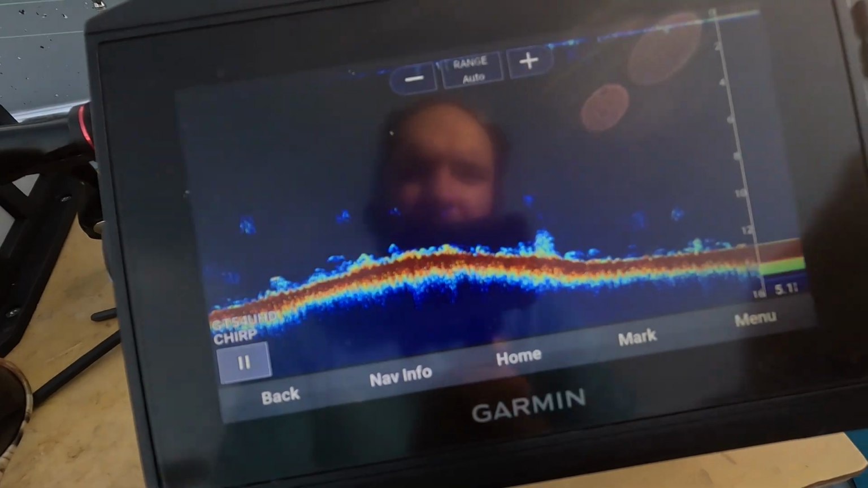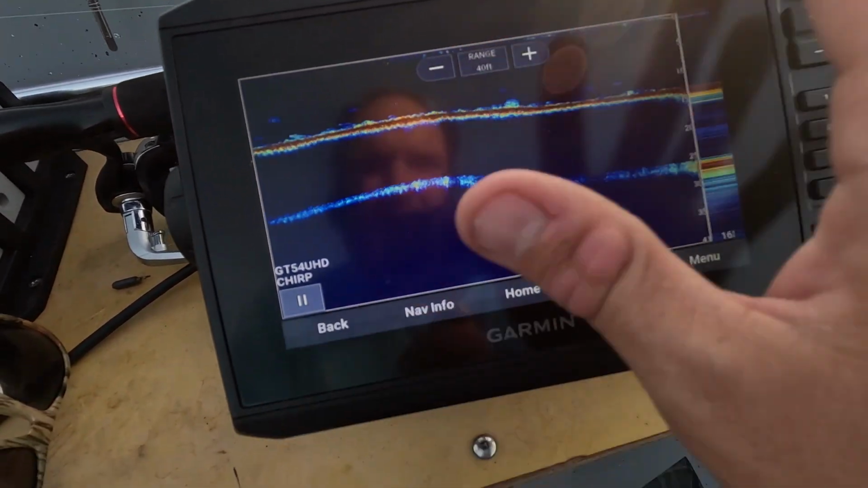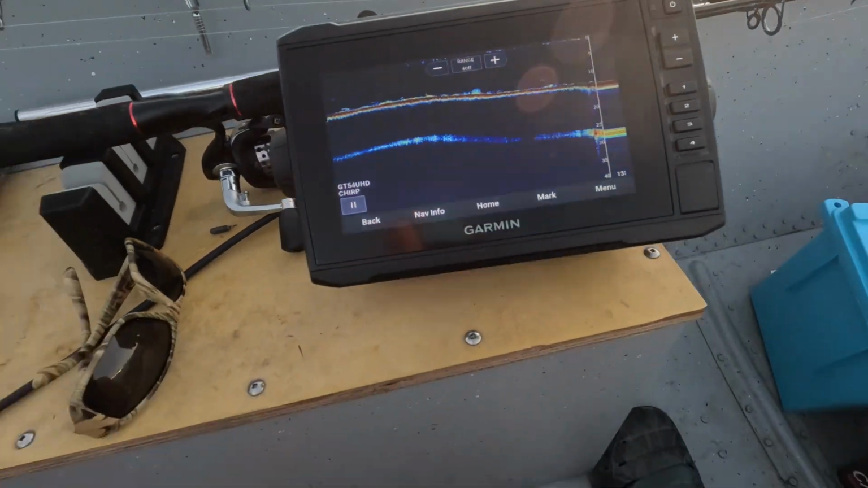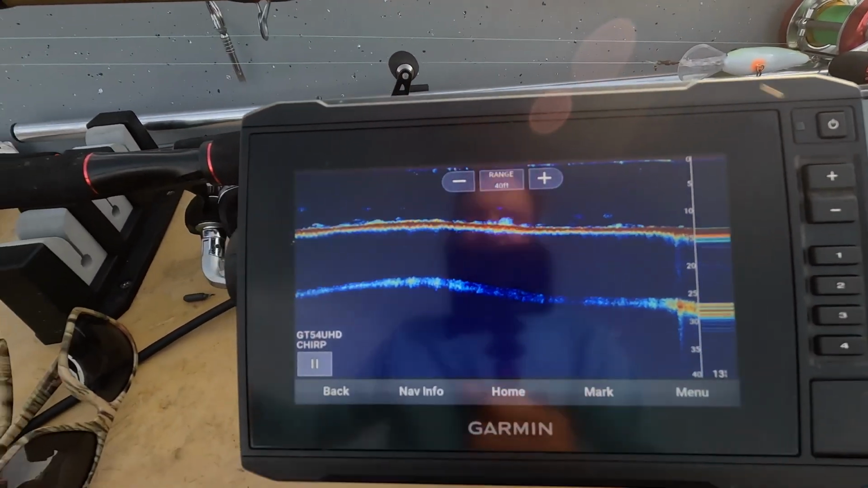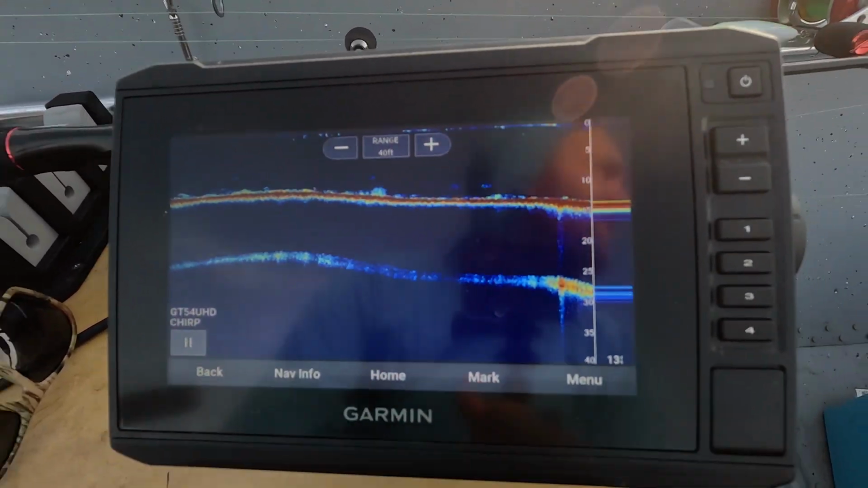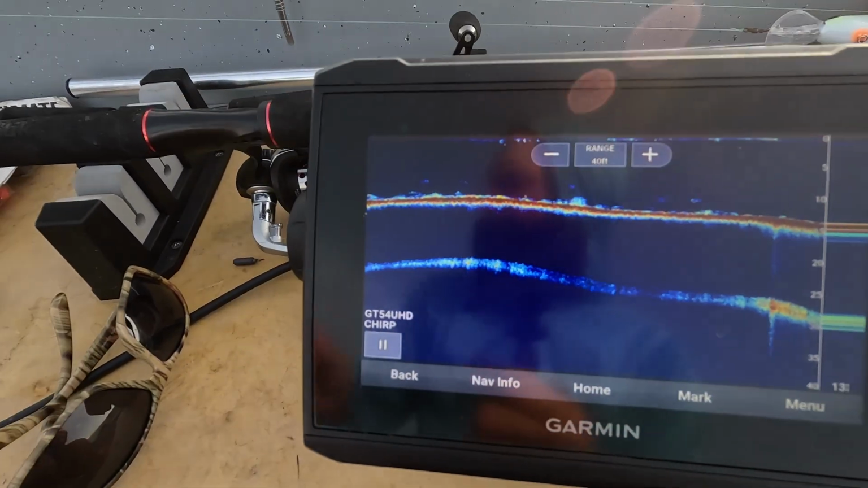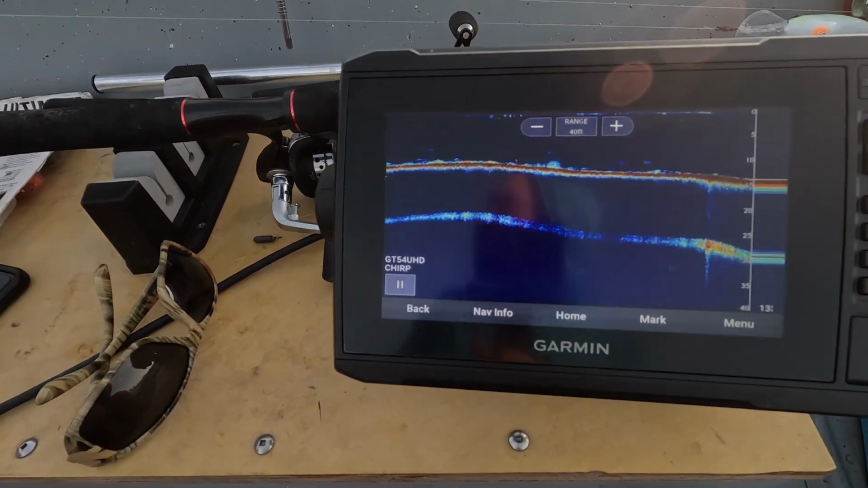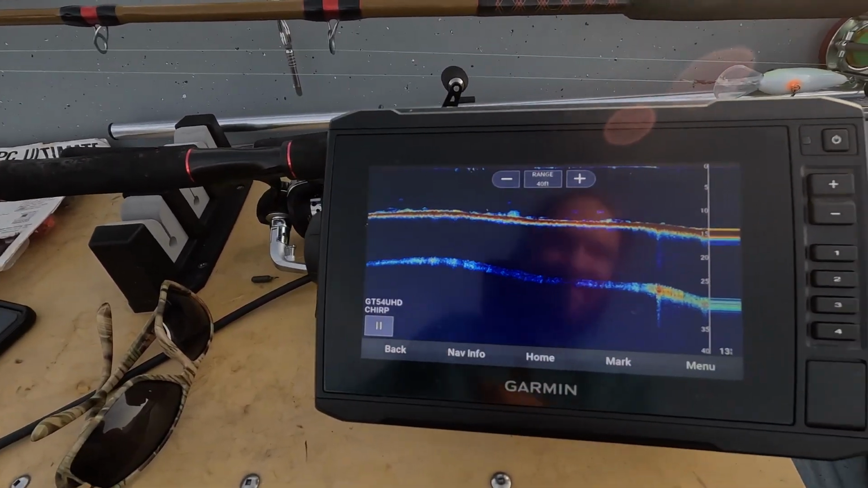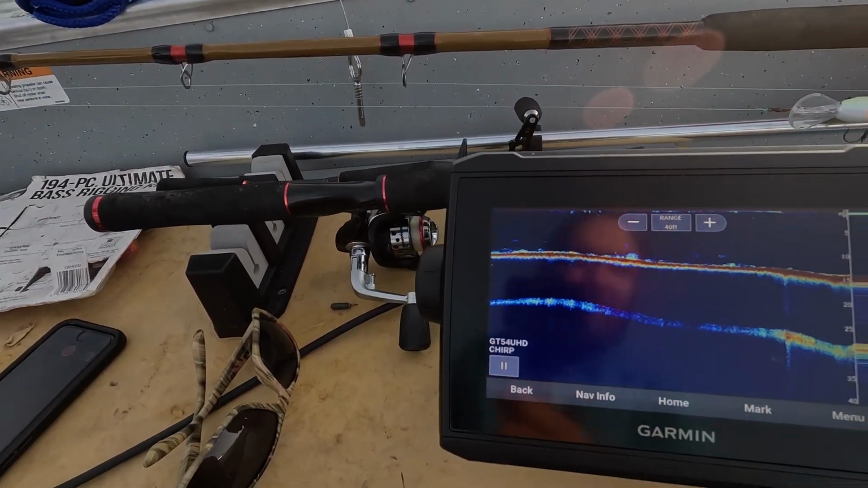Well, best practice actually is to go ahead and bump this range up to about double what the depth is. And so now that we have these settings in, the range is twice the depth, and the scroll speed is set to 1, or the slowest. What I'm gonna do now is slowly, at about 2 miles an hour, just run my boat,